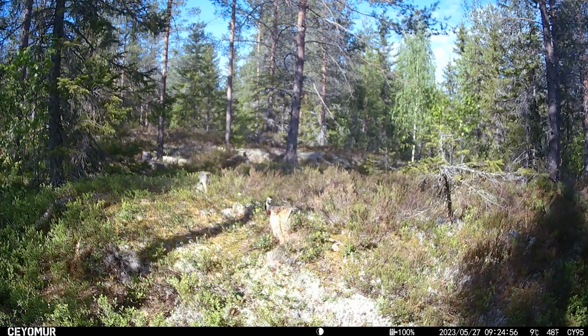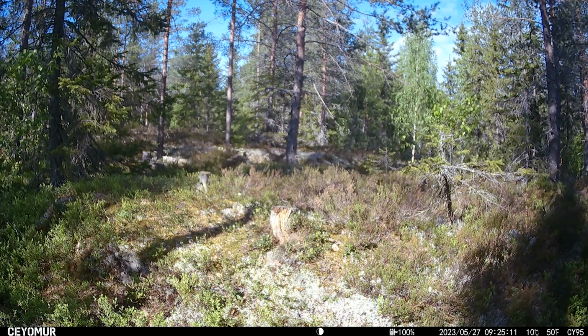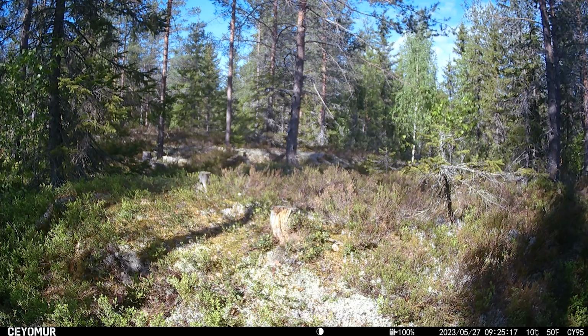And here's a greater spotted woodpecker. It flies towards the camera, and then listen. Could this be where the damage occurred? It would certainly have a strong enough beak to be the culprit.